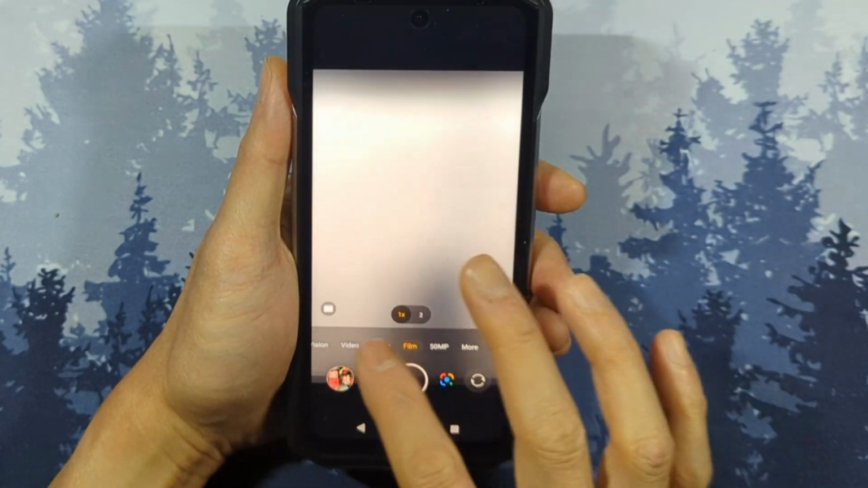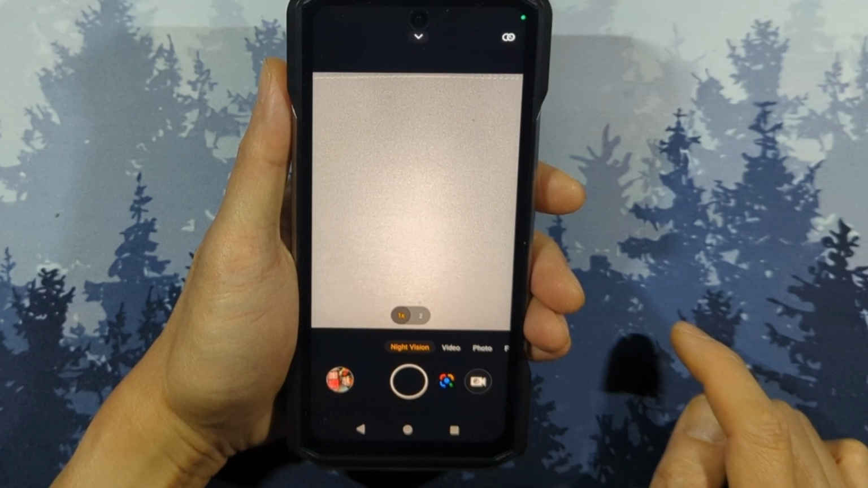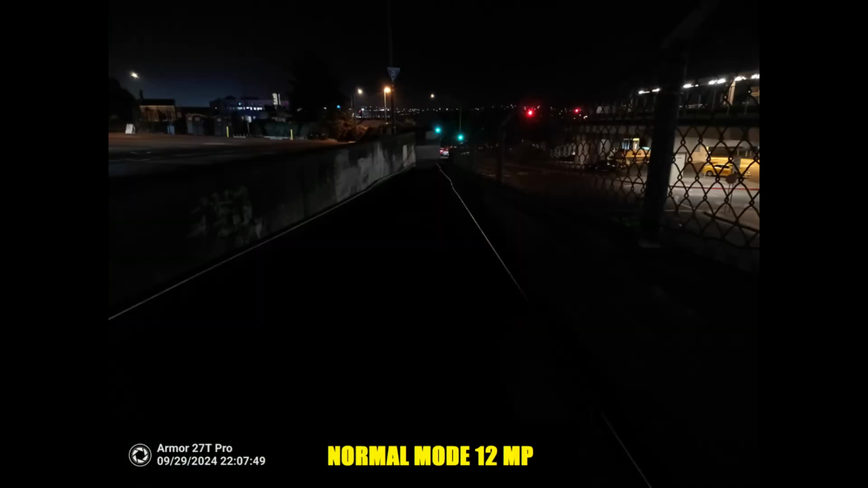And when you exit out, you can go into night vision, not to be confused with night mode. It's the infrared night vision camera. So here's some samples of night vision versus night mode versus how regular pictures look like. Night mode works pretty well as long as there's a little bit of light that the camera can work with.